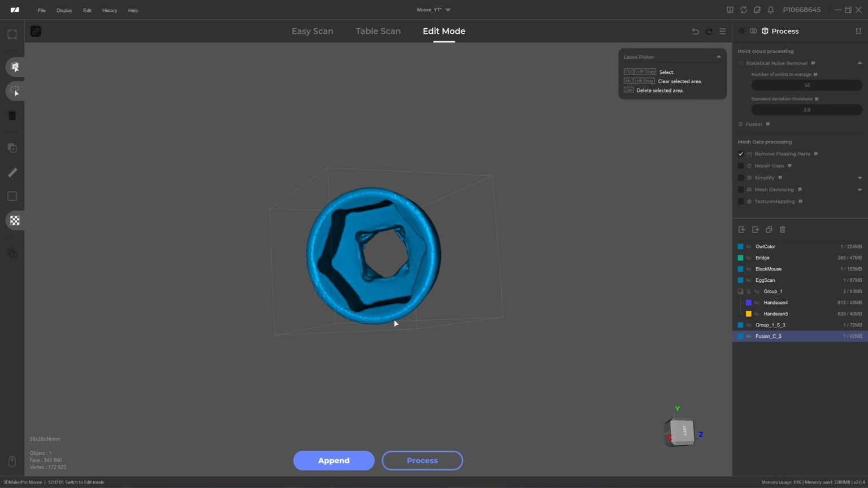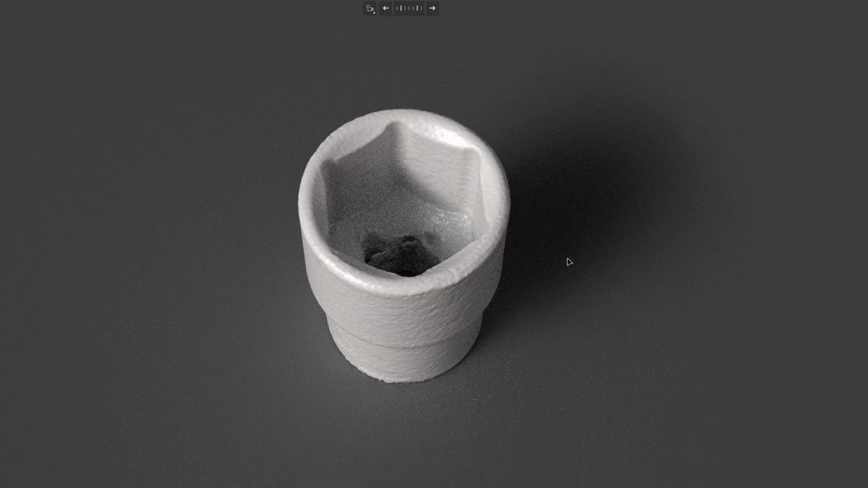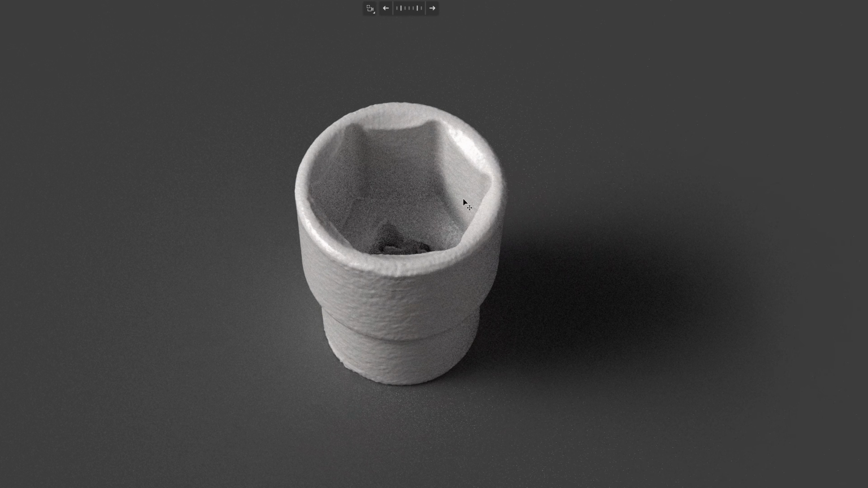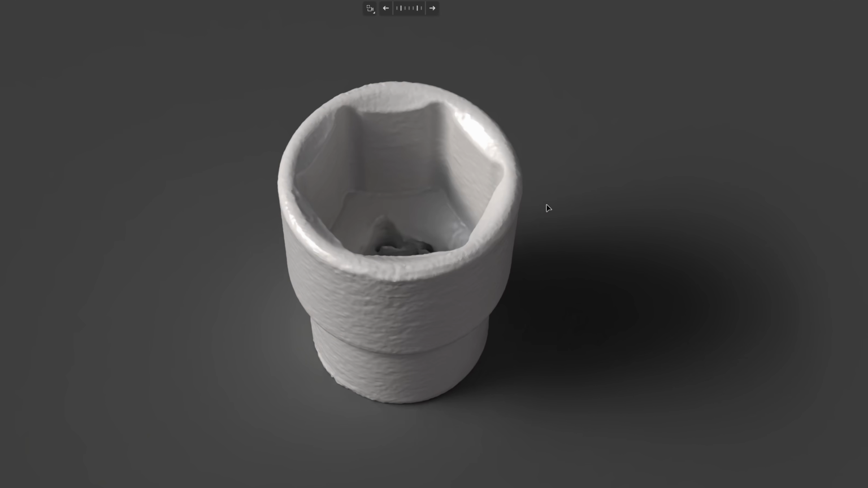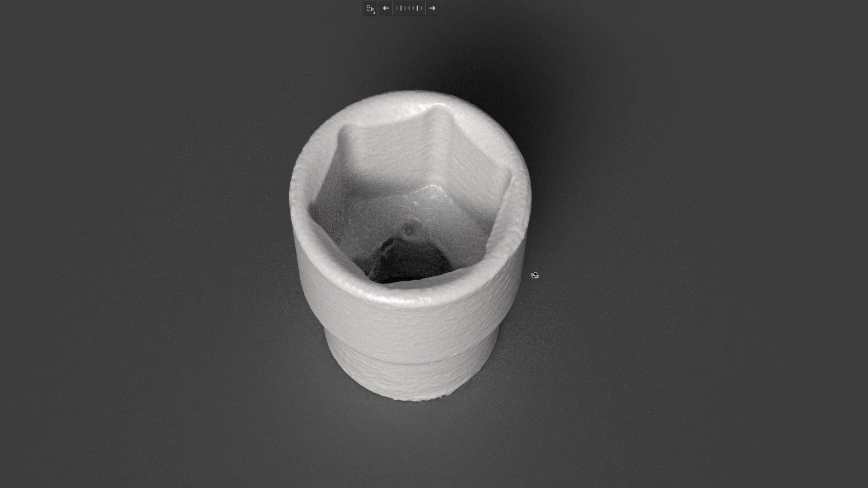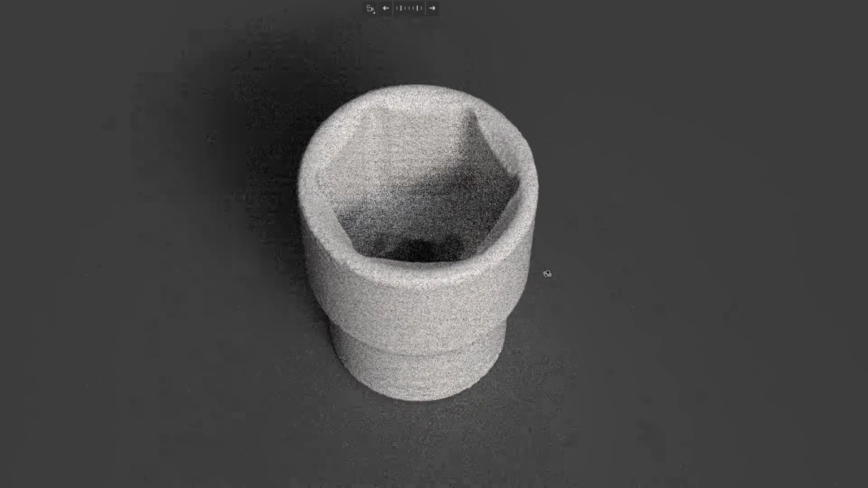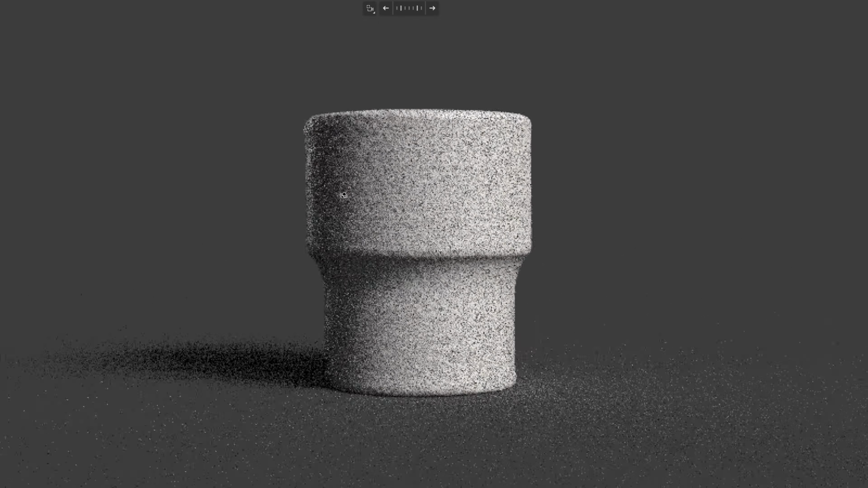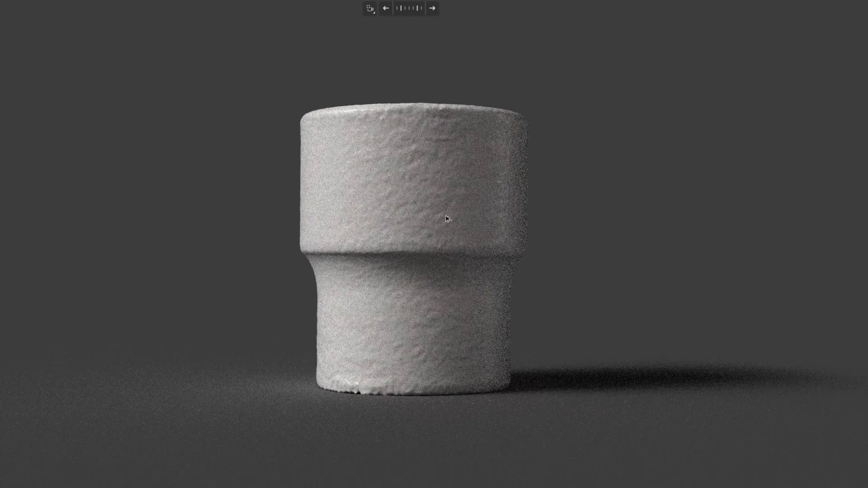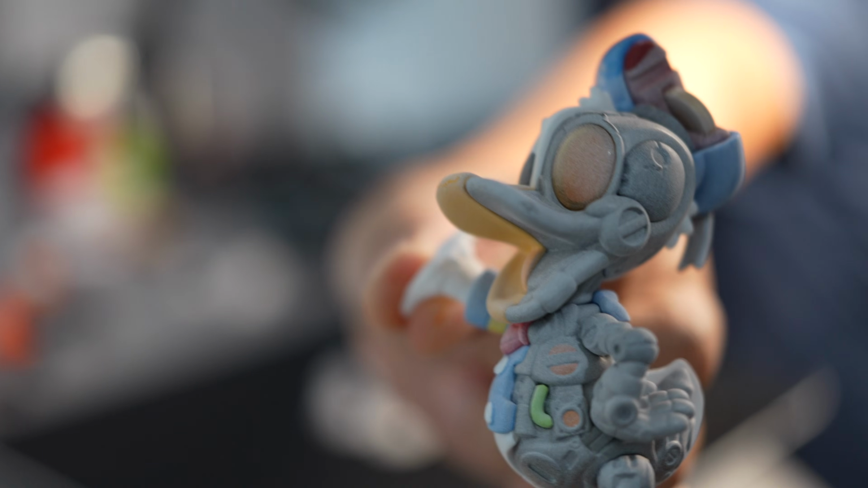Okay, here's the scan result. It can scan deep inside the pocket very well. But the indentation on the side is not visible. Okay, next subject, I will make a 3D scan of this duck.